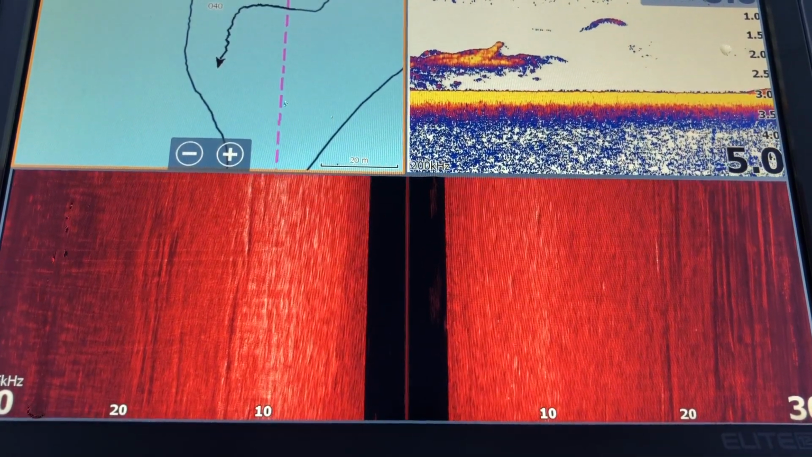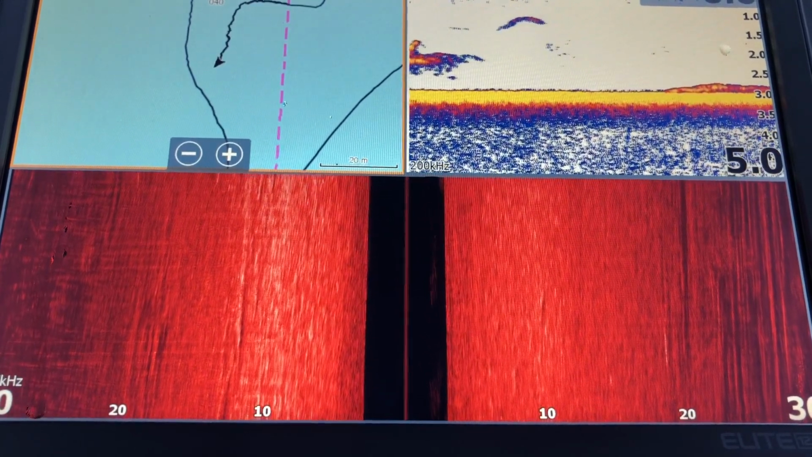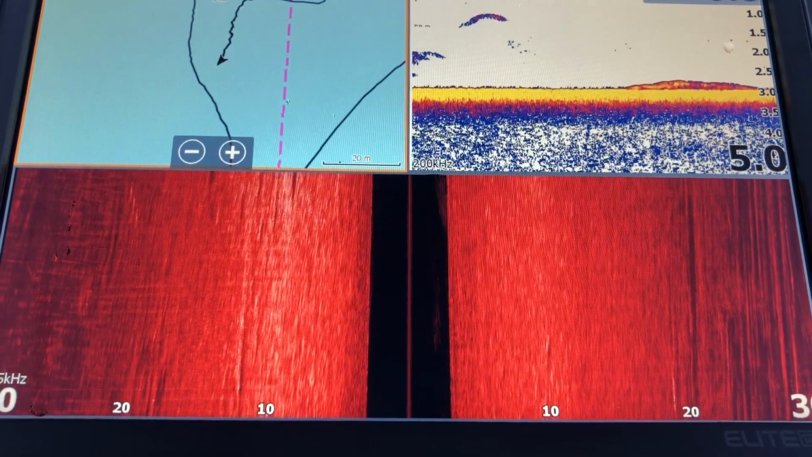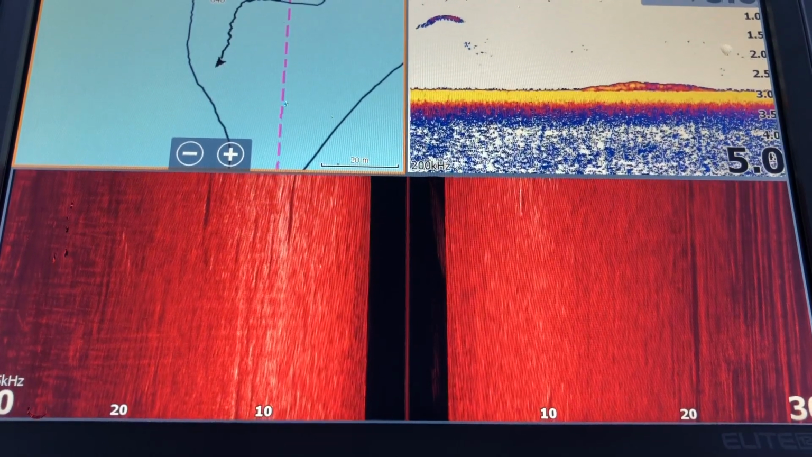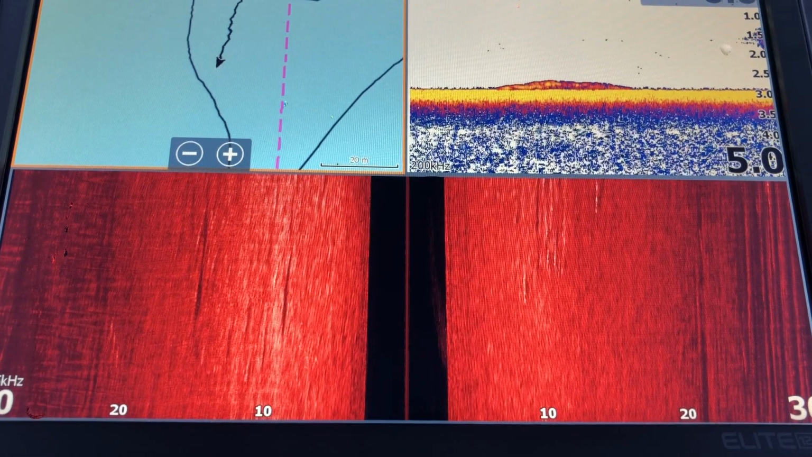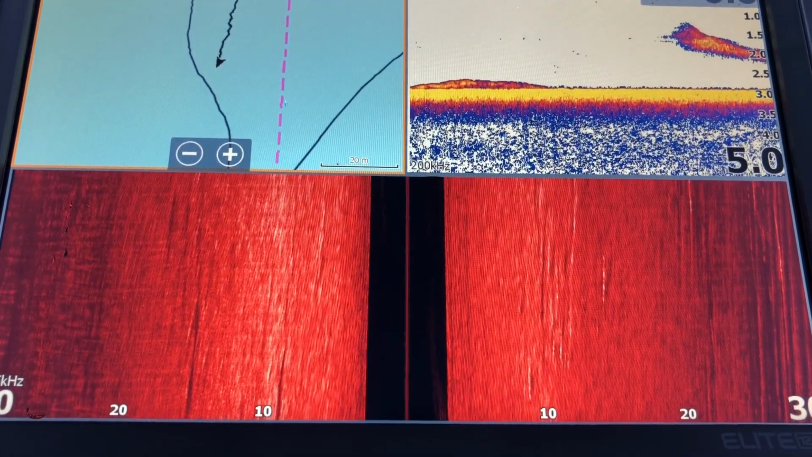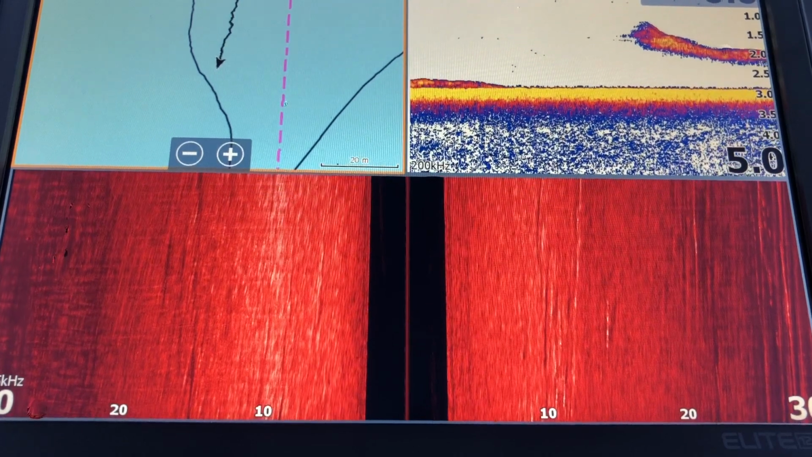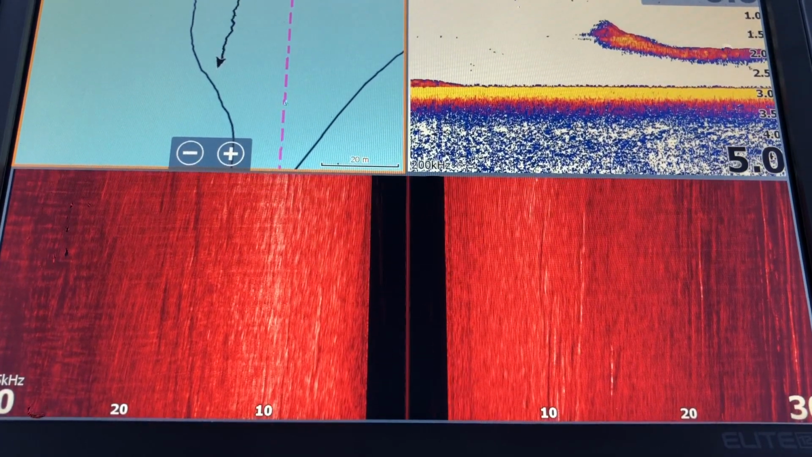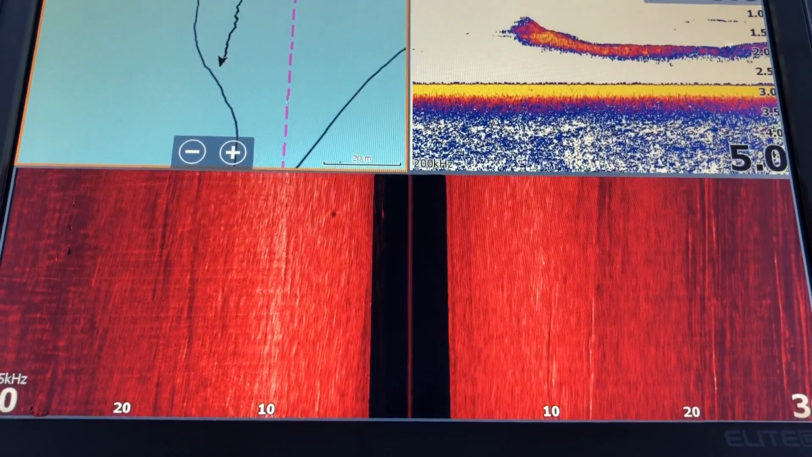I don't know about everyone else's eyes, I know people use blue a lot, but standing up on the skiff, I tend to pick up the contrast of the black and red a lot better than I do with the blue. And then I just got the normal maps on the top left hand corner just so I can see where I've been marking fish. Especially in new systems, I'm marking everything and I'm coming back and double checking everything.